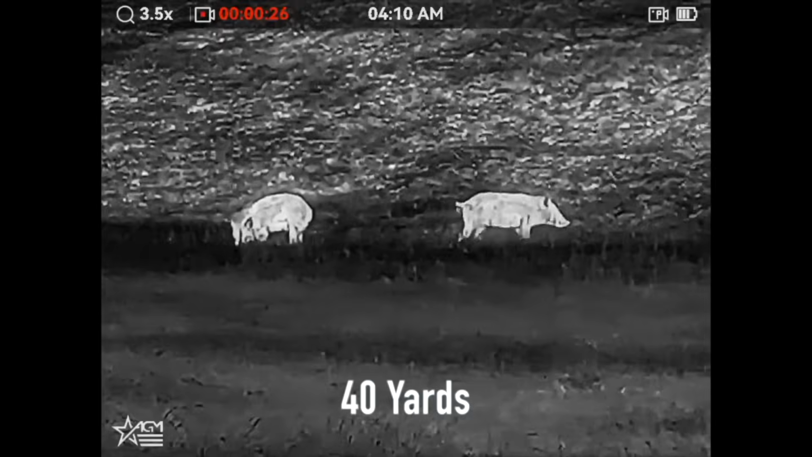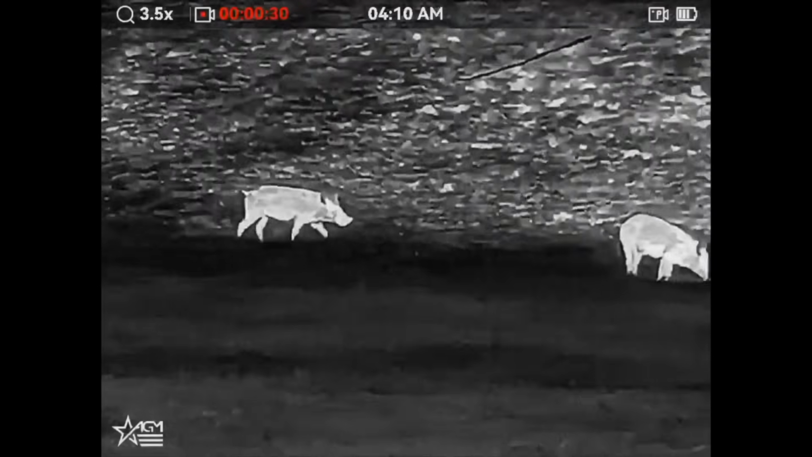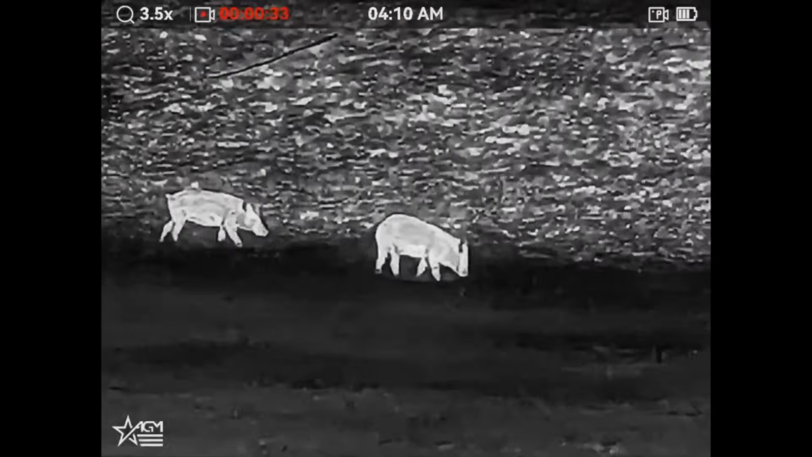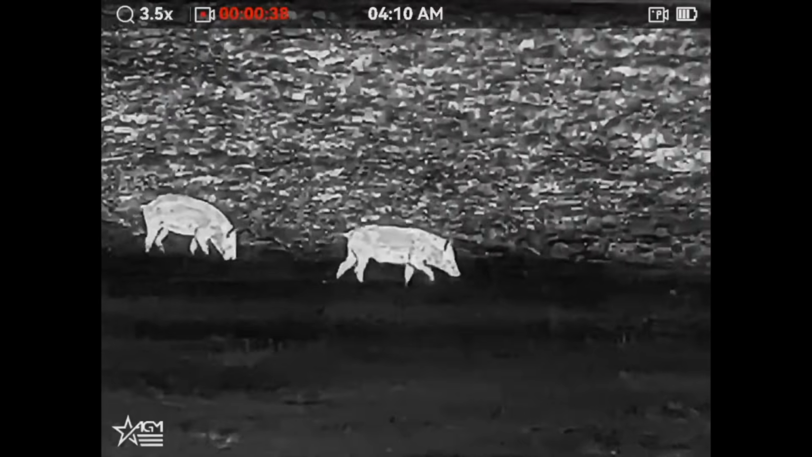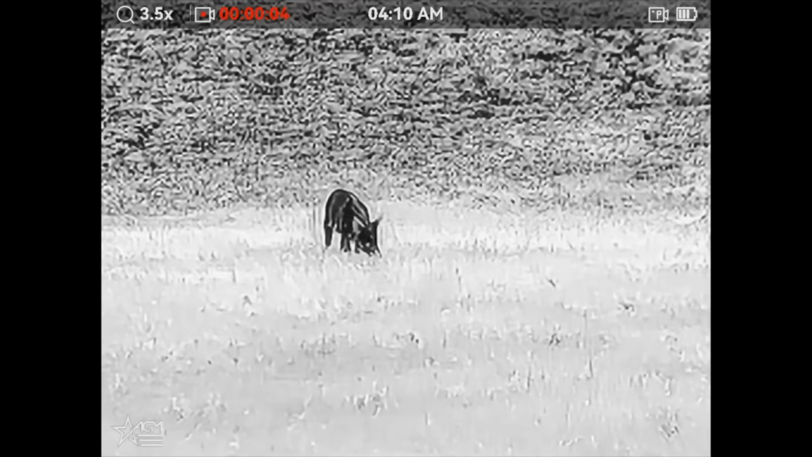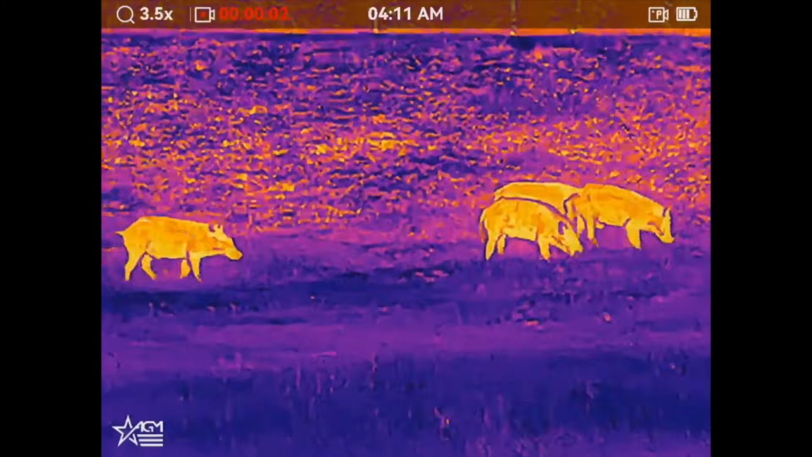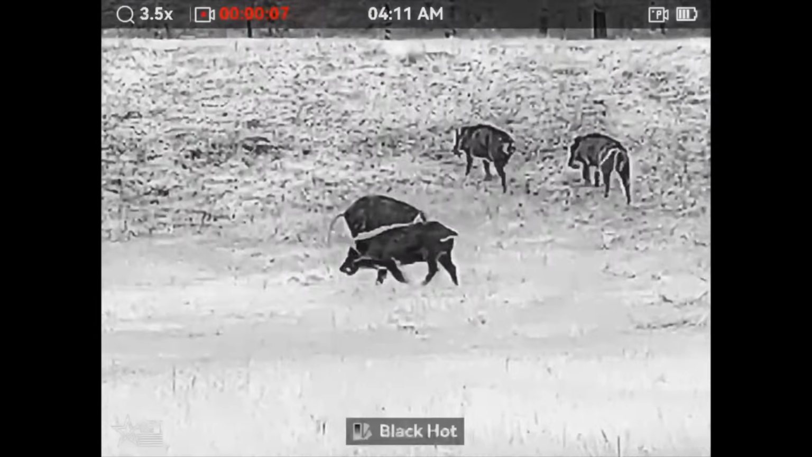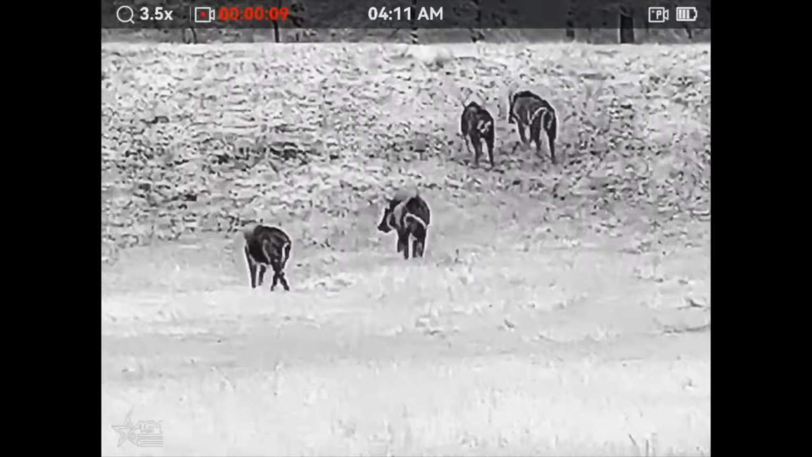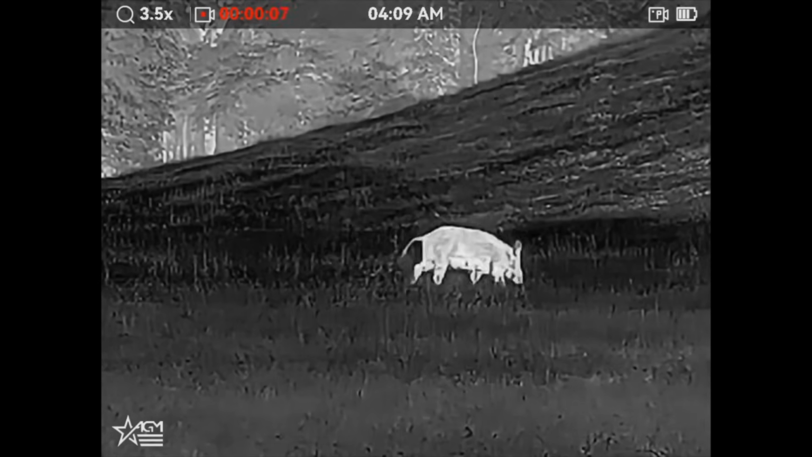So price, $1,495. Resolution is a 320 by 256. That's the sensor resolution. 50 hertz refresh rate, 12 micron. It's got a sub 20 millikelvin NETD thermal sensitivity rated sensor. It starts at 3.5 power and goes up to 28 power. That's 8 times digital zoom, 3.5 to 28. 1,200 yard detection range, but more importantly, the ID range on a hog or a coyote is going to be realistically in that 225 yard to 250 yard range.